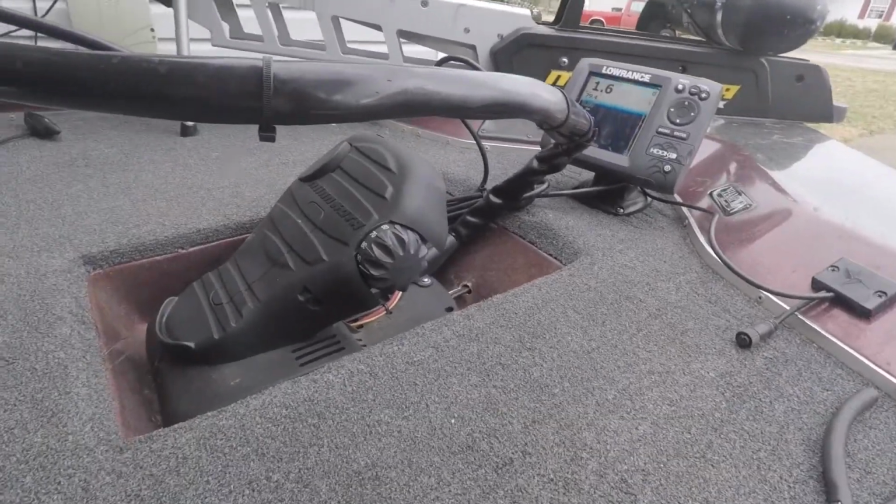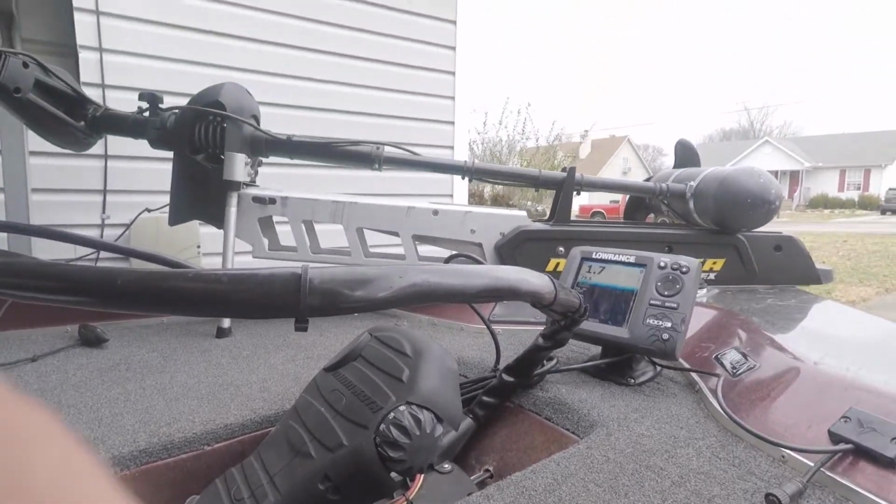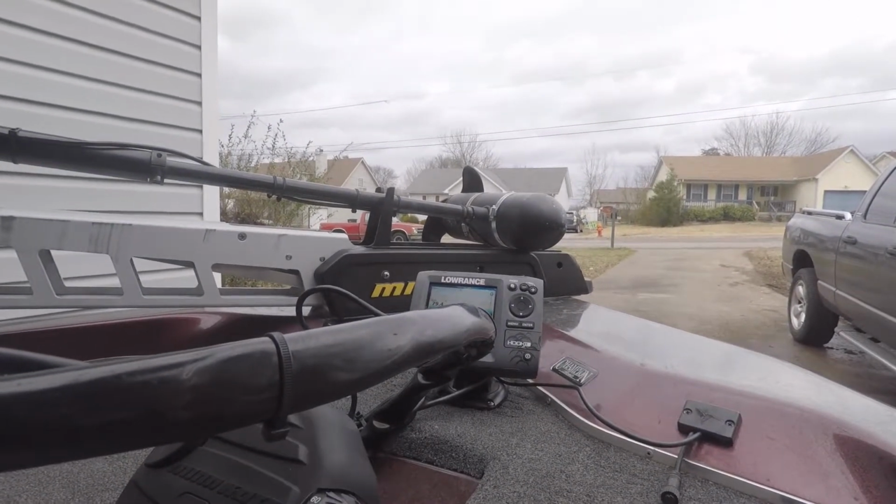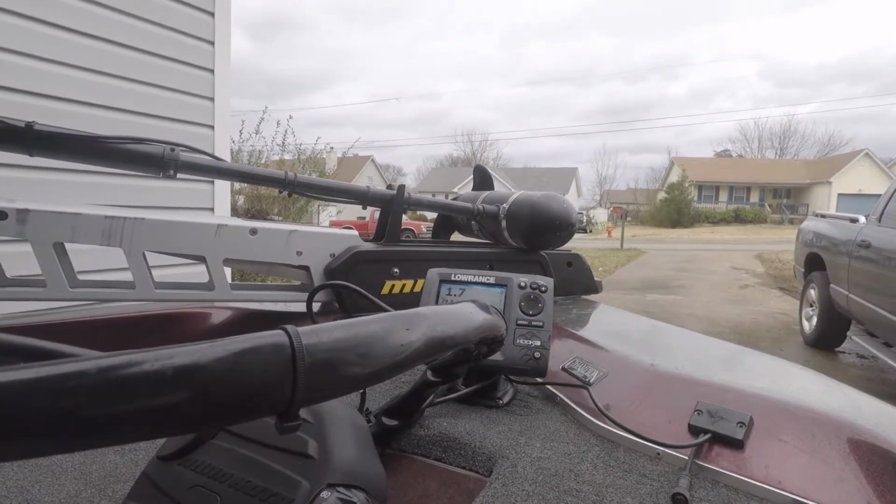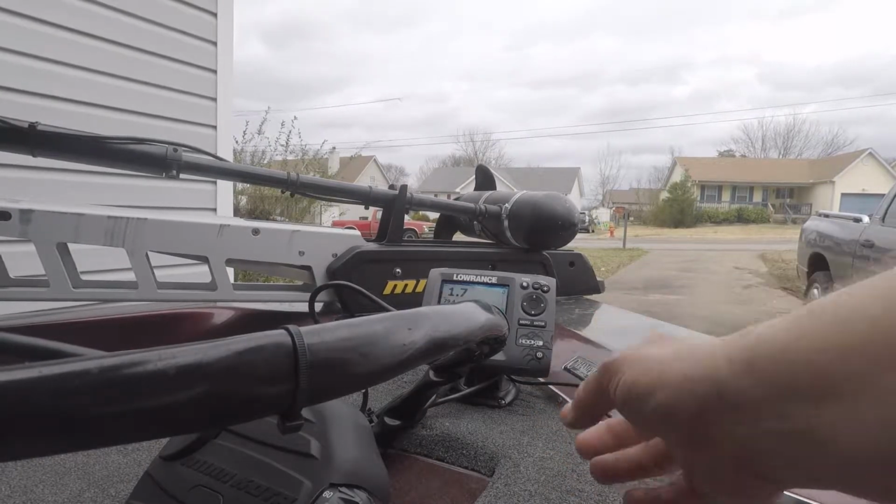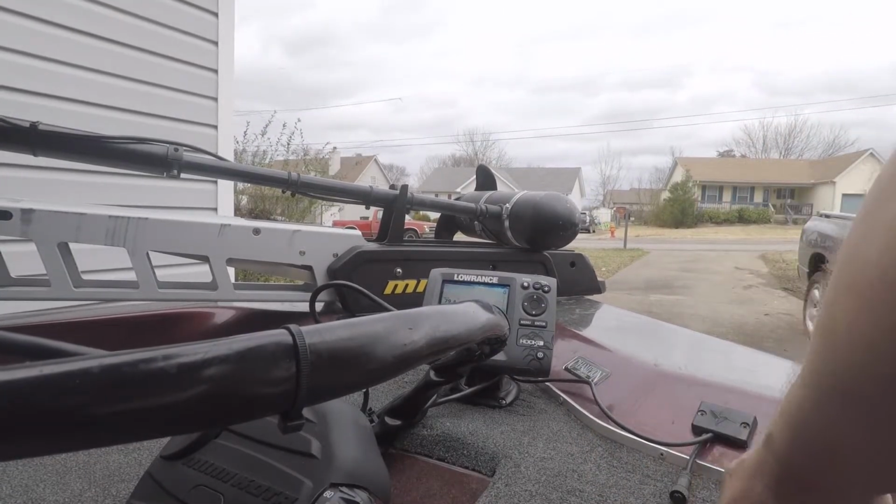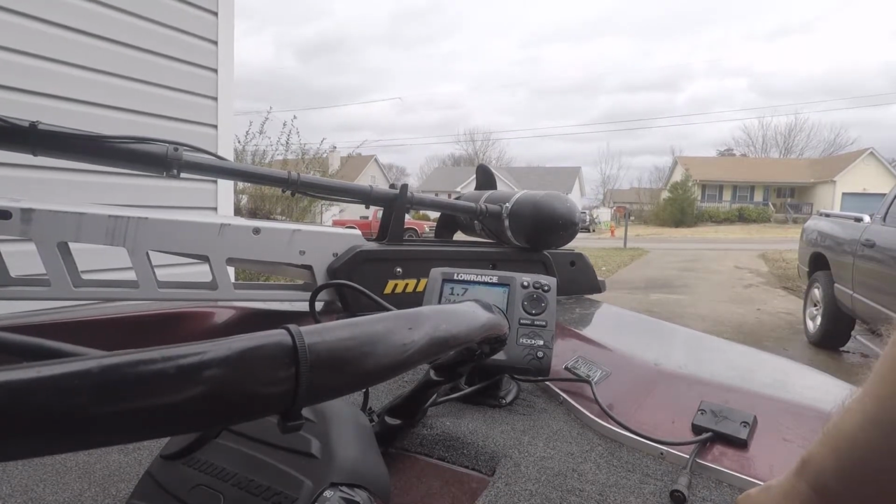Or what I think is going wrong. It's not showing it now. So either one of two things is going on, or both. I need a good ground. And right now it's not grounded from the power side. There is a ground, but I need to find another ground.